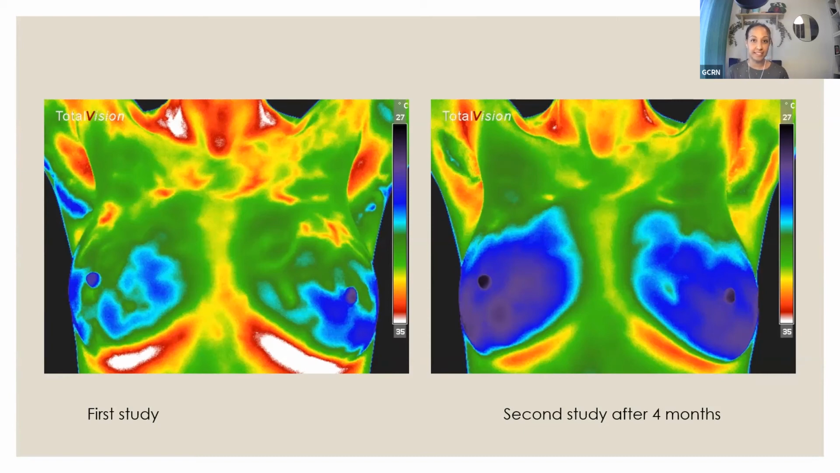Because we can see these images, and intuitively, with a knowledge of physiology, you may have an idea as to what you're looking at, but most of the time your interpretation very much depends on the report that you're given. So if you can tell us some elements of what you think a good thermography interpretation would include, I think that could be helpful. Yeah, absolutely.